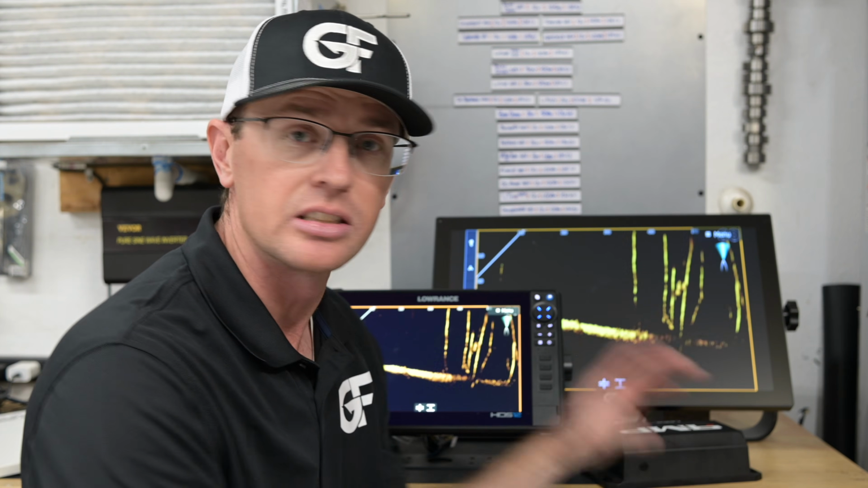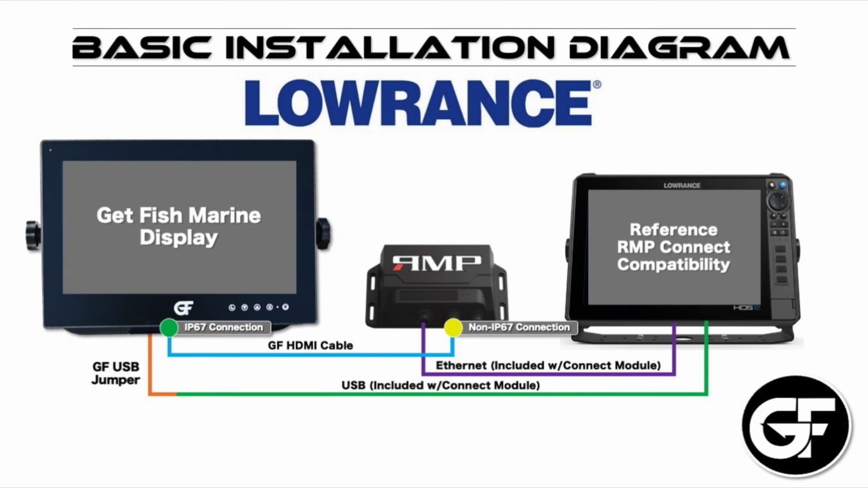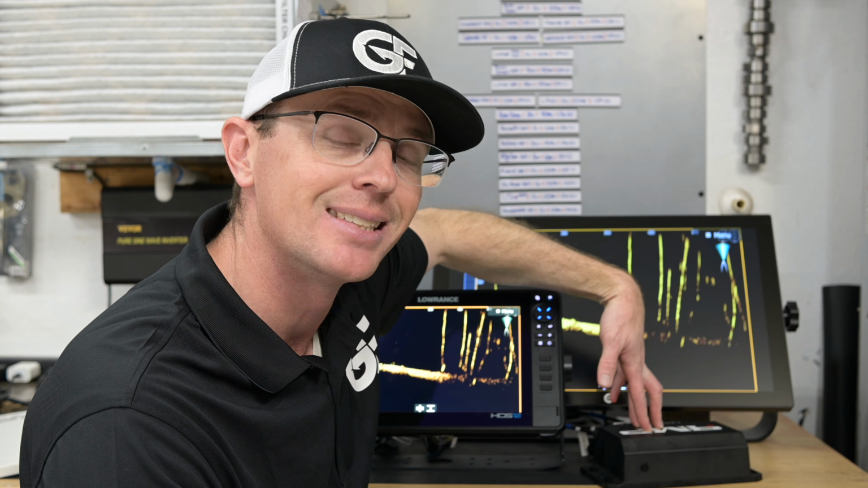Let's quickly touch on the connections for all of this stuff. We now have a new module here that folks aren't really used to using. So I'll talk through the cables. I'm going to put up a diagram here to kind of talk you through it. The first thing is you have an HDMI cable. The HDMI cable is going to go from our Russell Marine black box here over to the Getfish Marine display. We're going to use the Getfish Marine HDMI cable for this. This is going to ensure that we have an IP67 connection at the Getfish Marine display. That's one that's probably going to see the most water. And currently the connection to the RMP box is not IP67 rated. It's usually tucked away in a rod box or a tackle storage area. That's probably not a big deal.